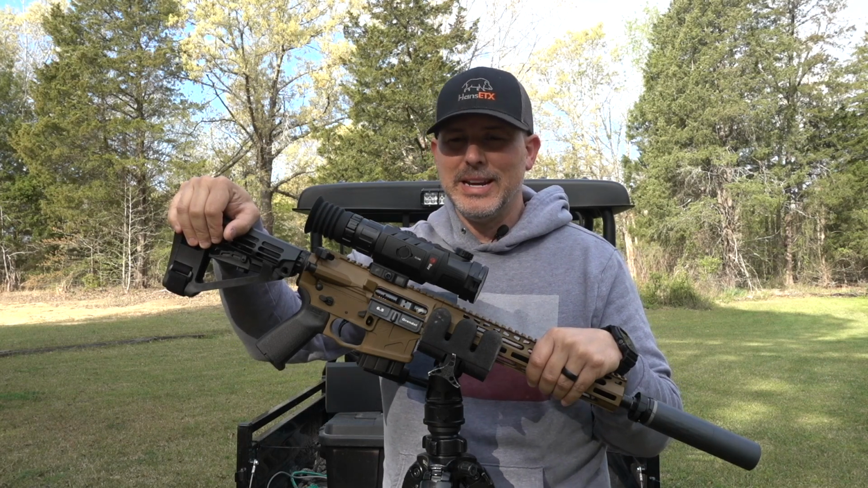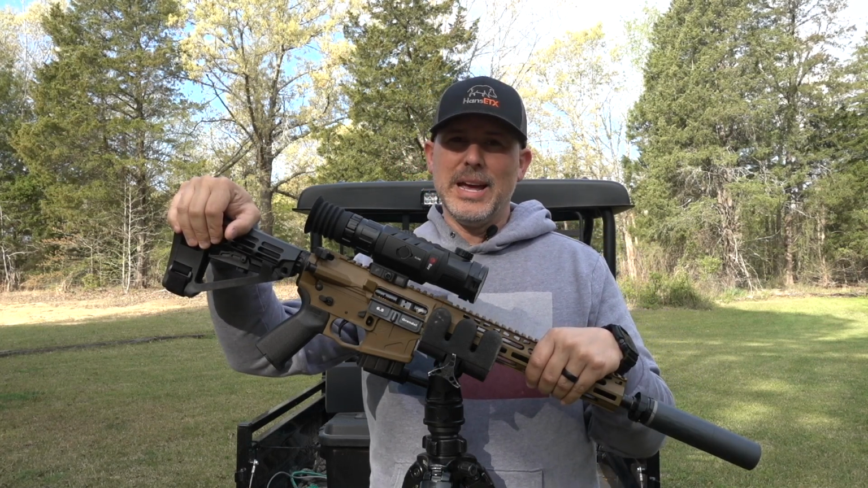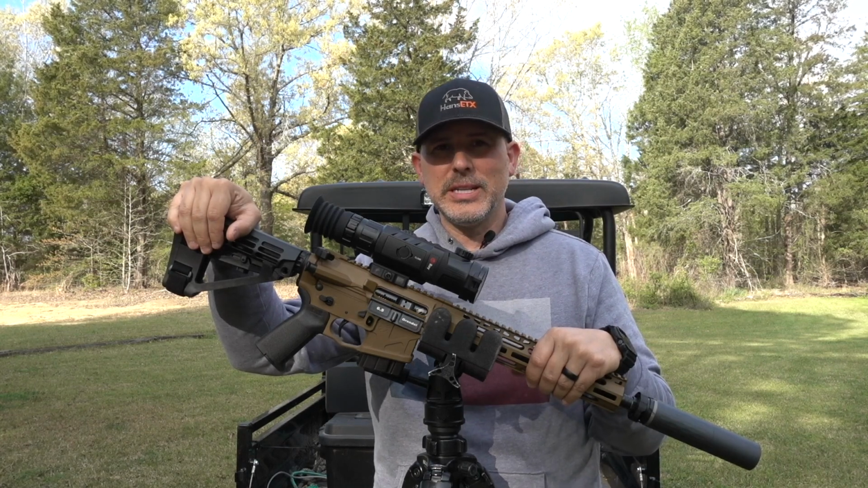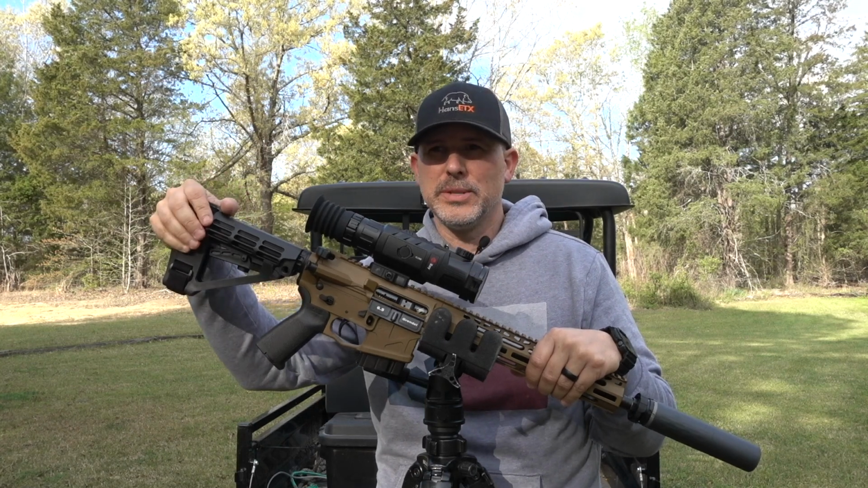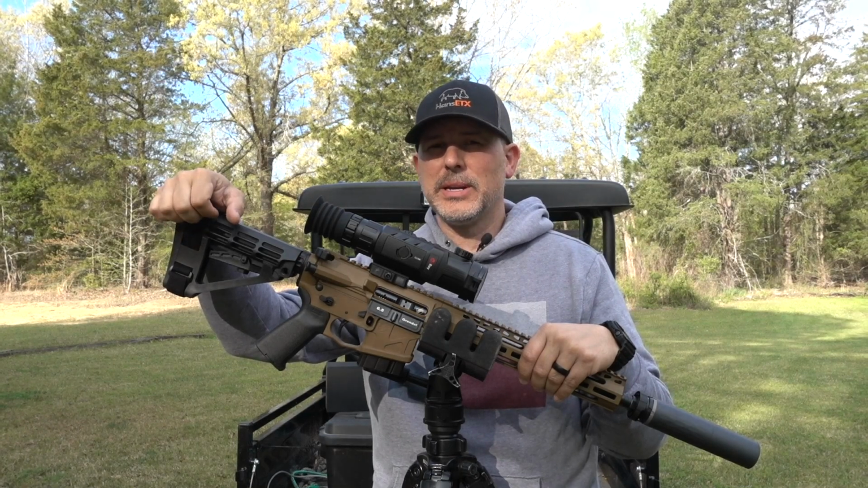Was able to see hogs and deer out a little bit further than that, but I would say 400 yards conservatively. Effective shooting distance, I'm not going to say that this scope is either good for a hog hunter or a coyote hunter. I'm going to speak in terms of distances.